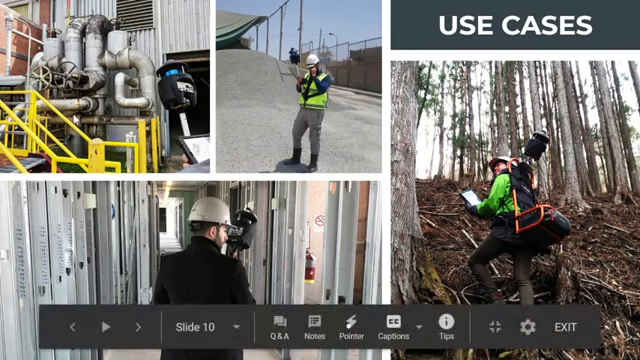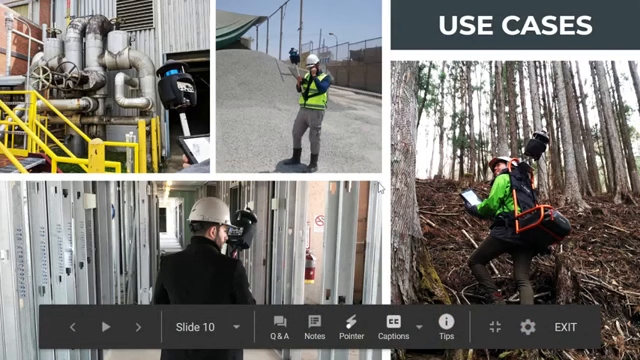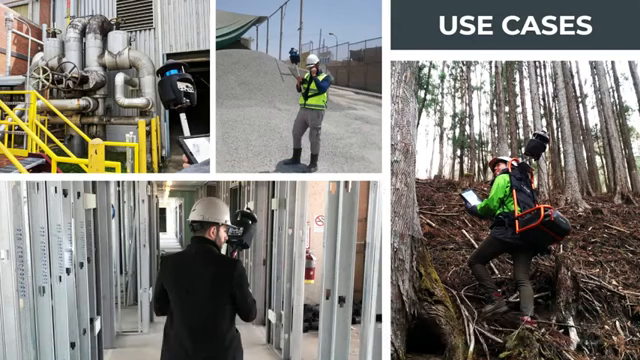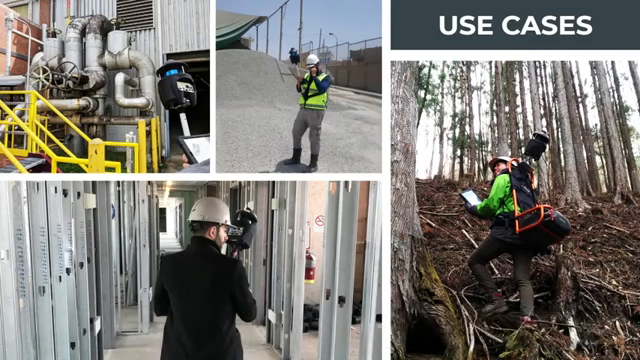Like I mentioned, capturing mechanical MEP, industrial pipes, understanding the routing and location of where existing infrastructure is, planning equipment renovations being removed or installed, doing stockpile analysis, so material volumes, going around construction sites, capturing existing conditions of that site to be able to do progress tracking or just compare against what's supposed to be installed, or more exterior environments like on steep slopes in a forest environment.